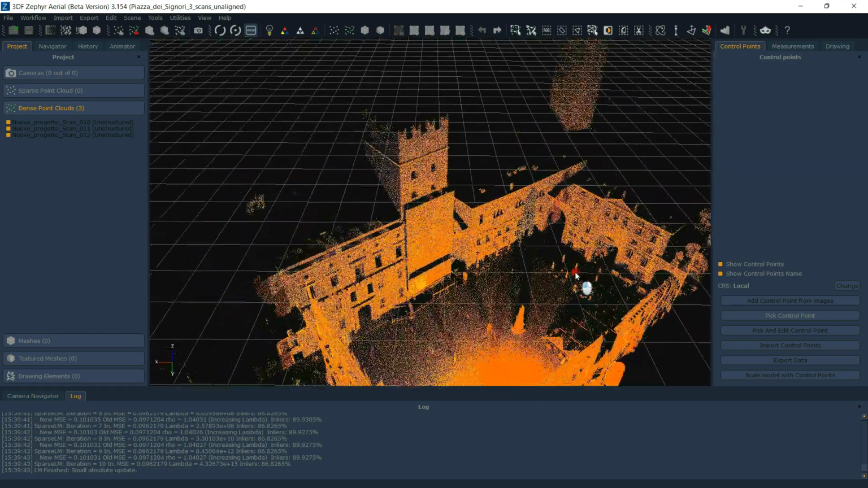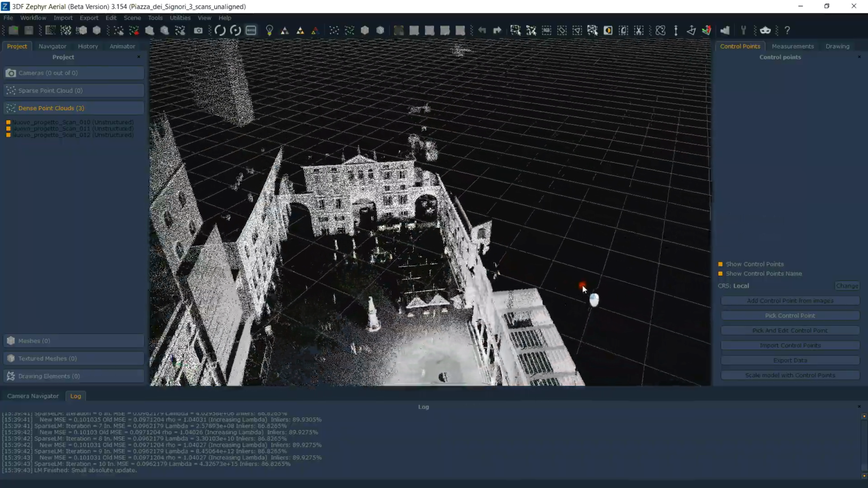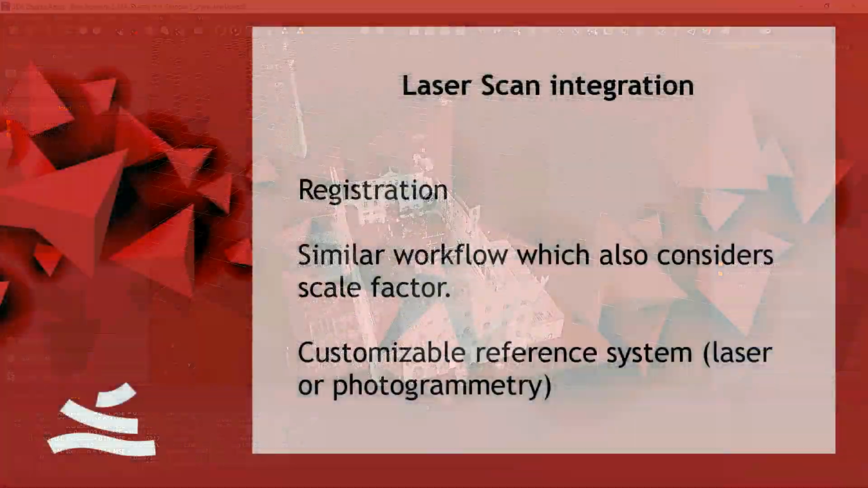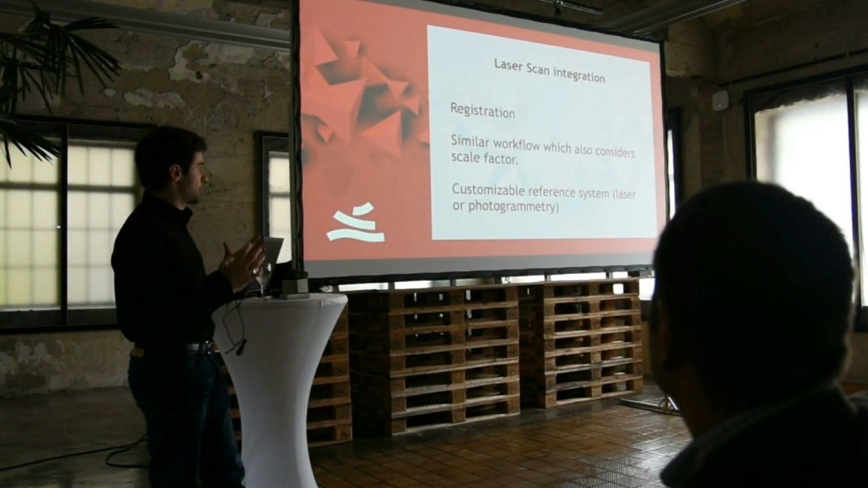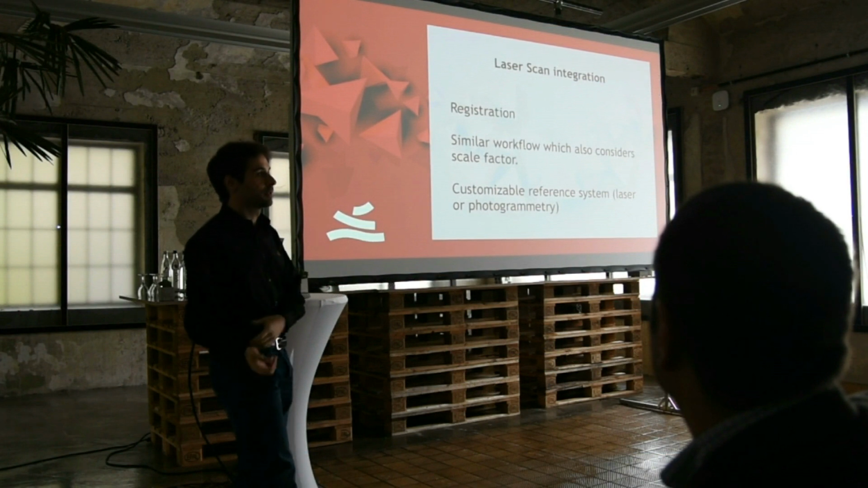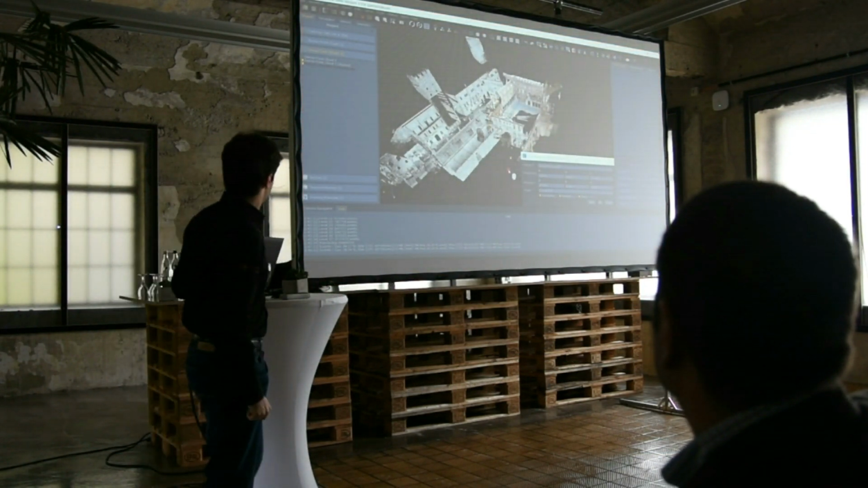And after a while, you finally get your final point cloud, which is still unstructured. There are actually three unstructured objects which I can then merge together. And in fact, this is the actual registration, the cloud-to-cloud registration for photogrammetry and laser scan. So let's stop for a second.